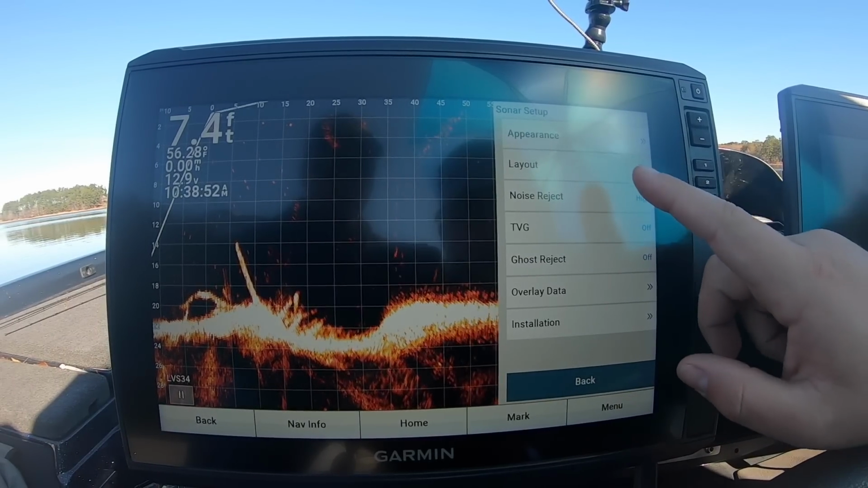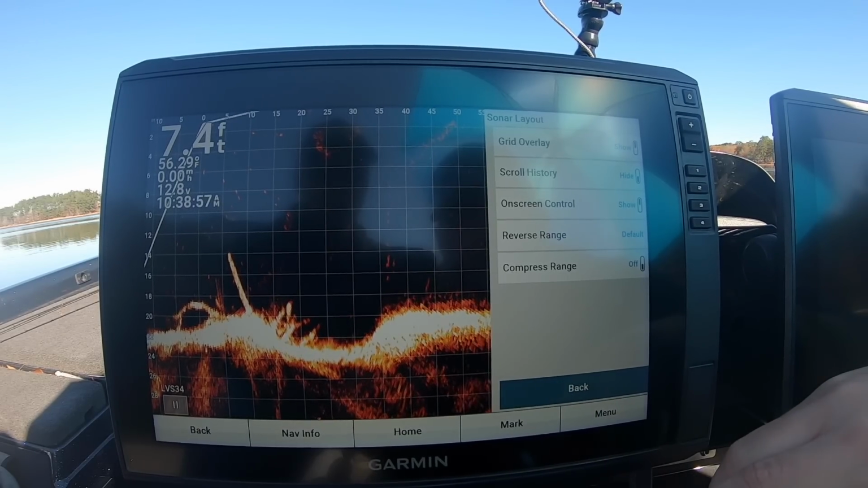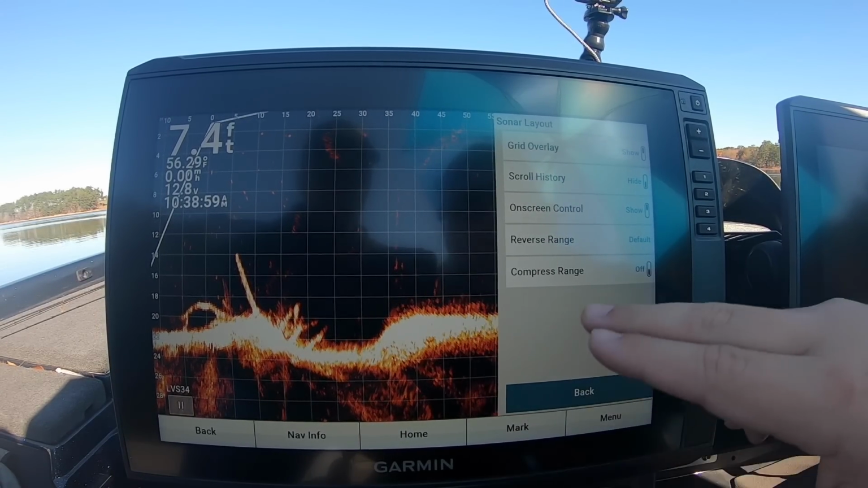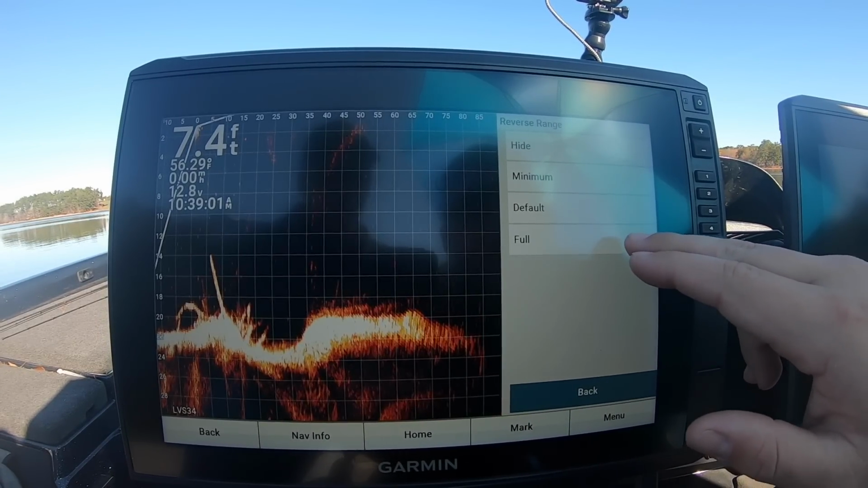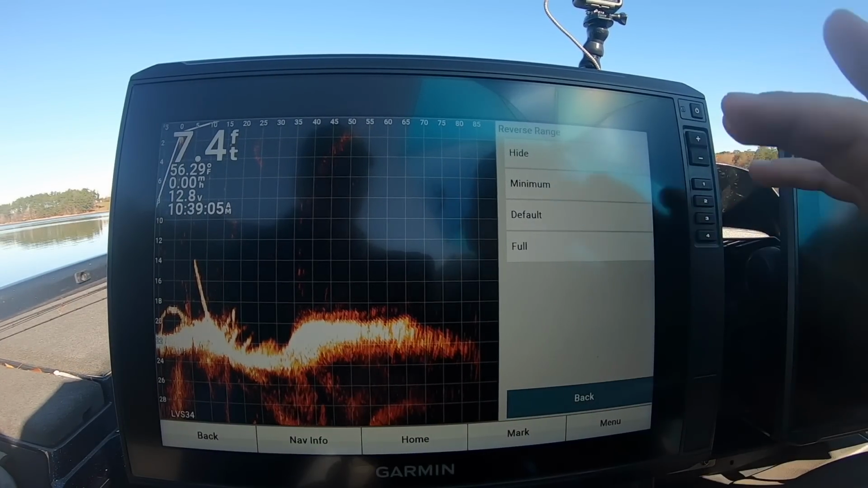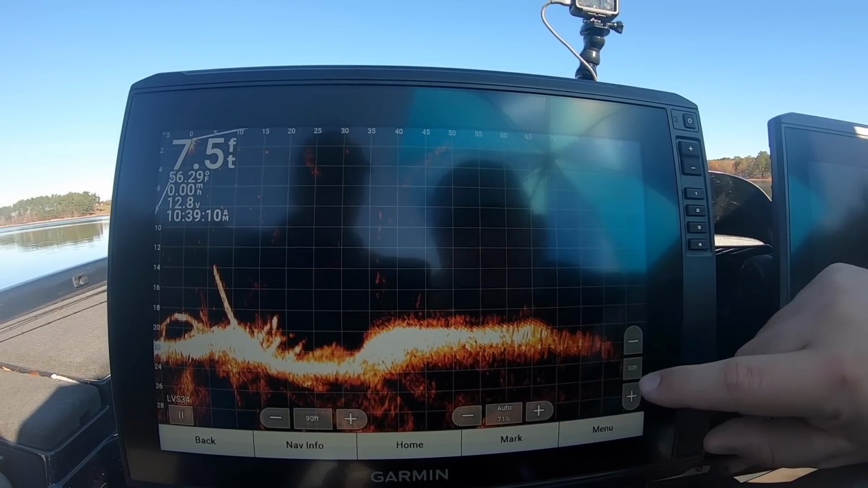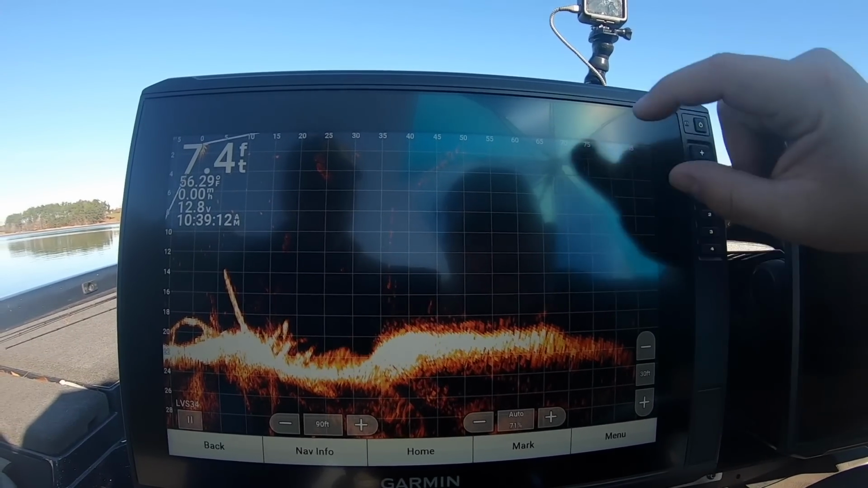One thing I like to do, come here to layout. Most of the time, you're not going to be fishing a ton underneath your boat or behind your boat. So this reverse range right here, I like to go to minimum on it. It's just going to shrink this back a little bit up here in the corner. That's going to get you a wider screen for seeing all of the data you're trying to see further out here on the end.